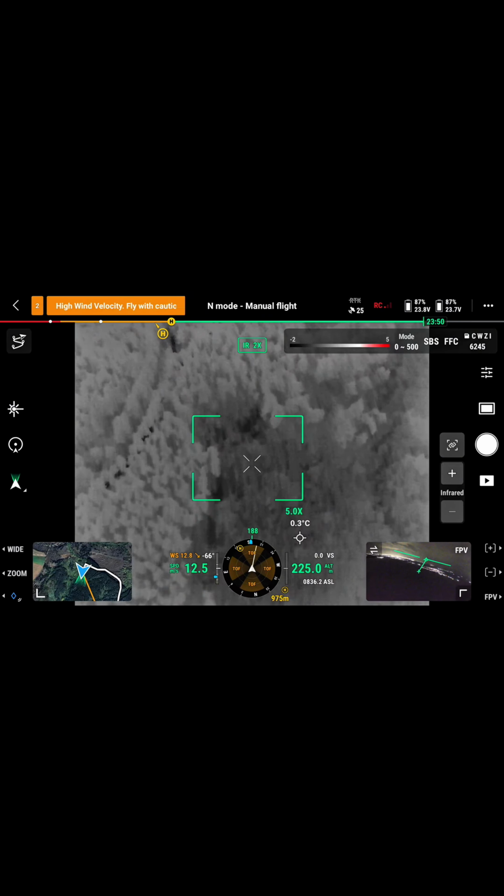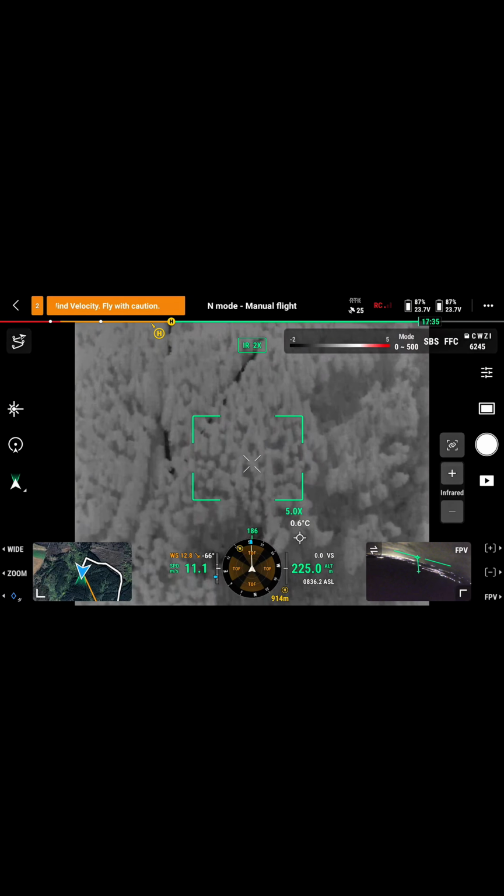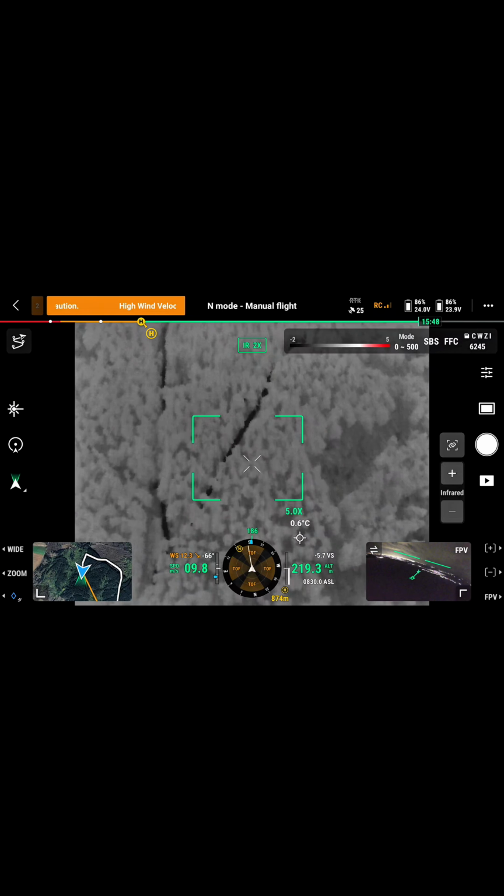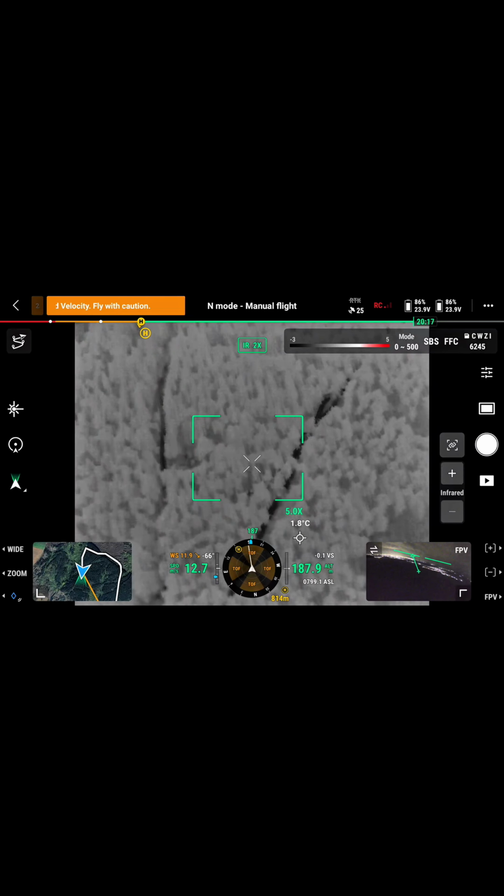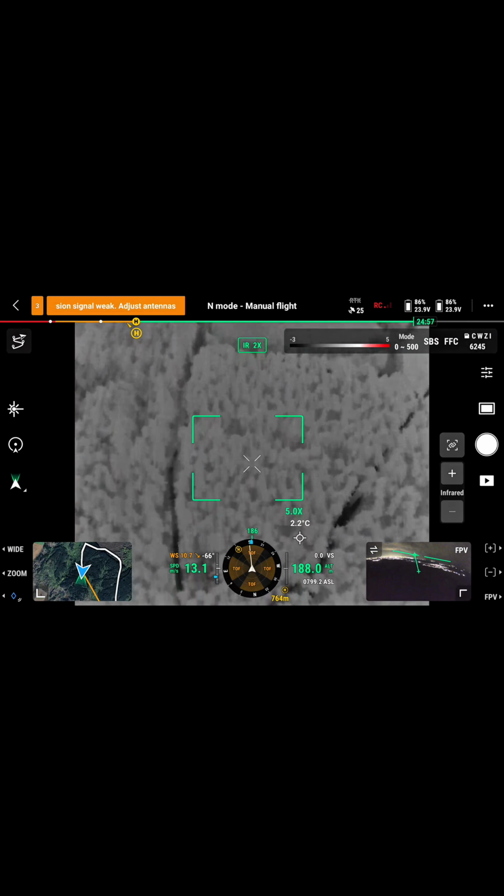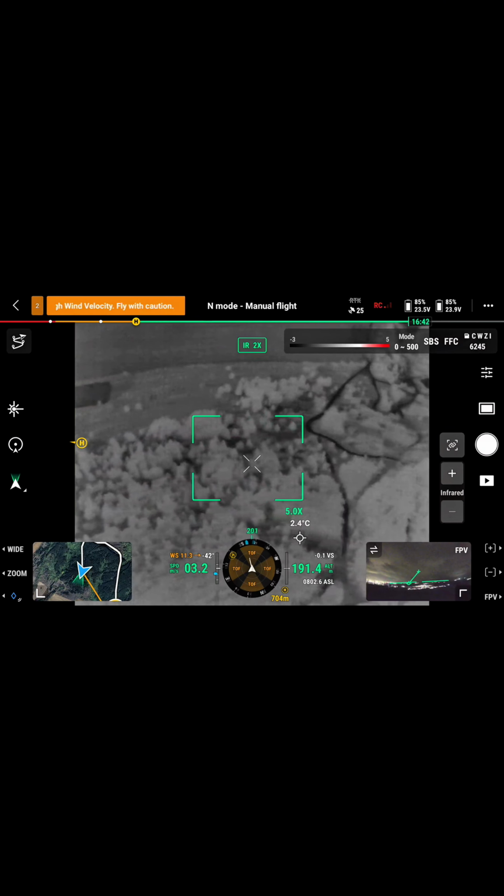After several flights with the thermal camera, we found many rabbits and smaller animals around in the field. But unfortunately, we didn't find the dog. Still, it was a really good practice. Flying in the dark in harsh conditions helped us a lot to get oriented and understand how search and rescue missions are actually carried out in real life.